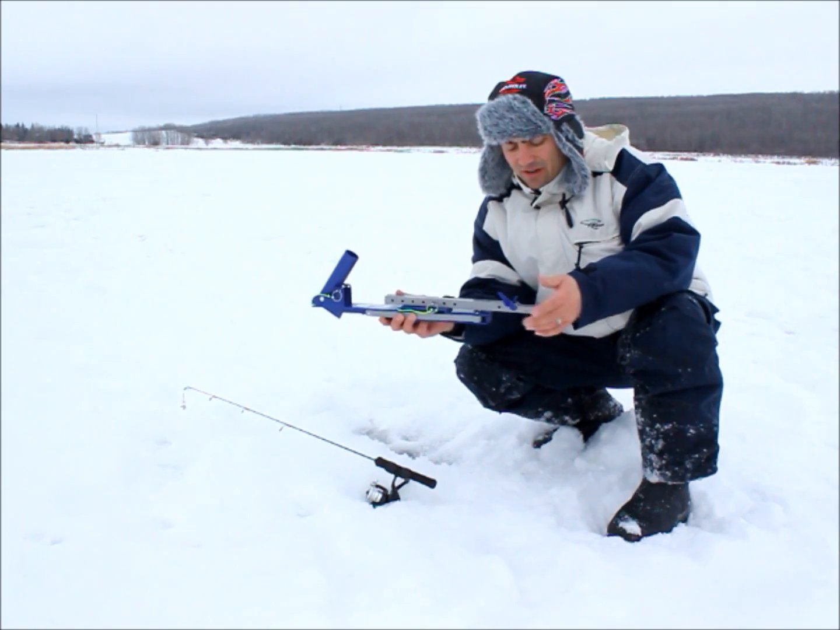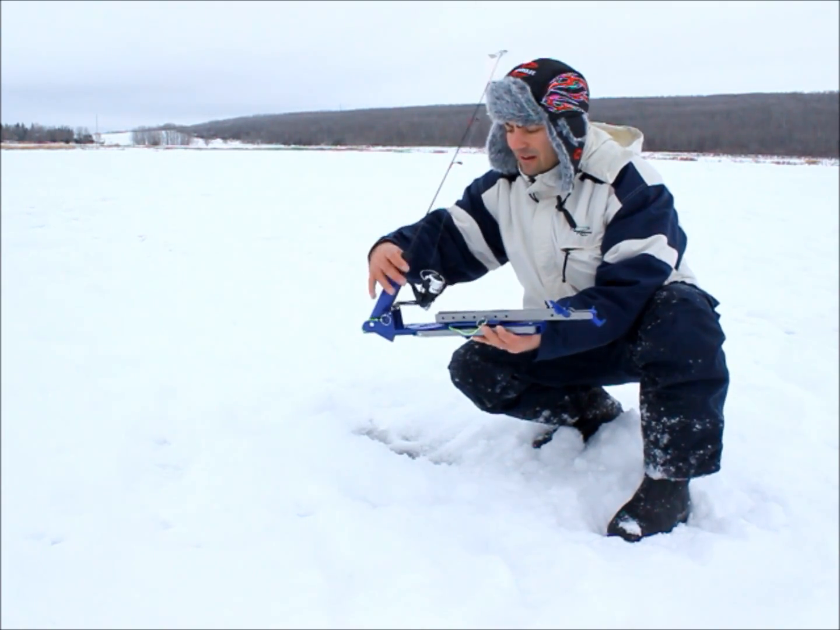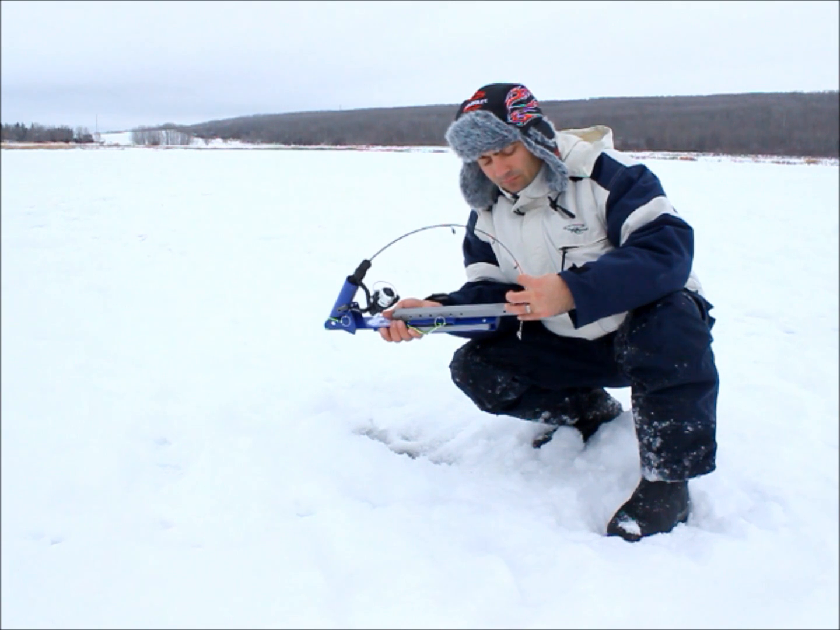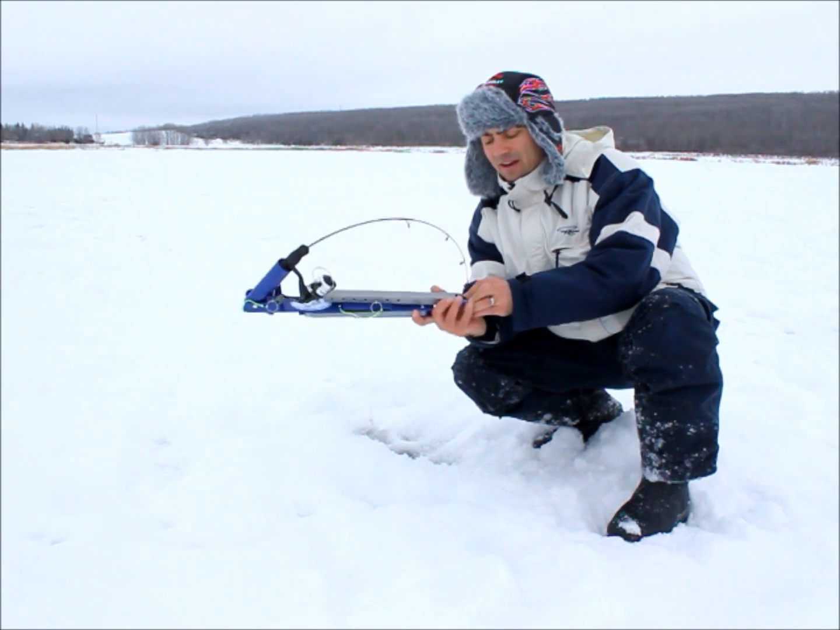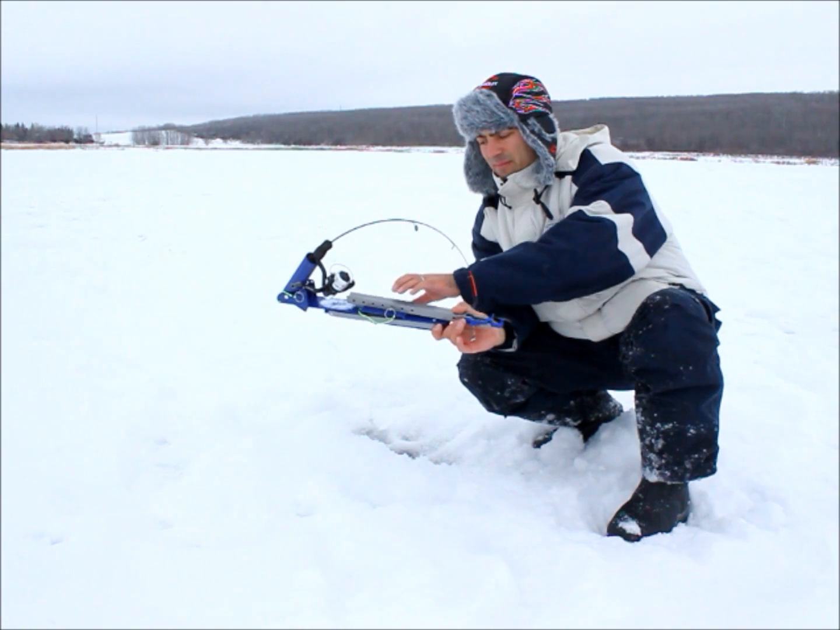It has this nice trigger mechanism, and what you do is you just set your rod in there like that. Bend the rod over, set the trigger mechanism. Watch out when you set it so that you're not in the line of fire. Pretty much like that.